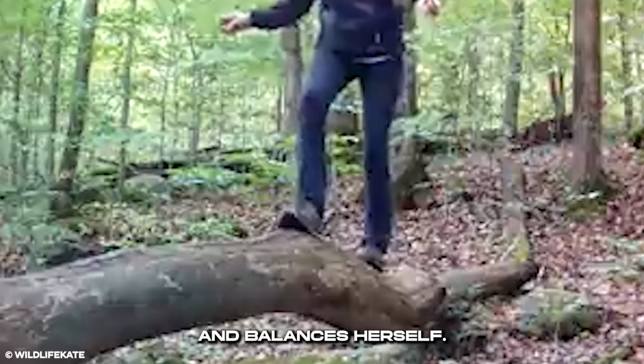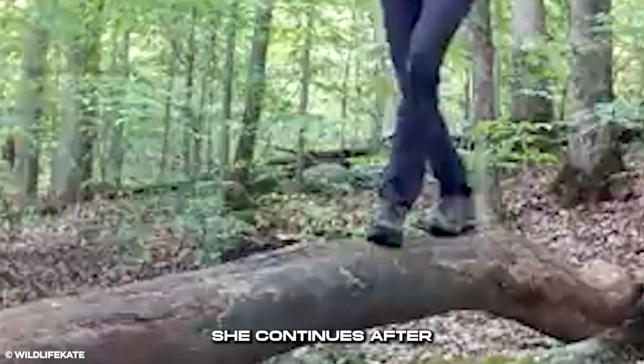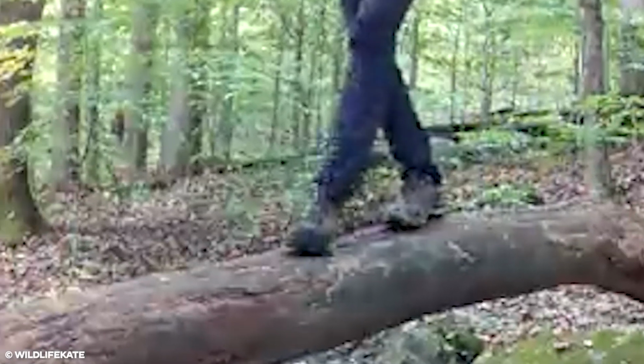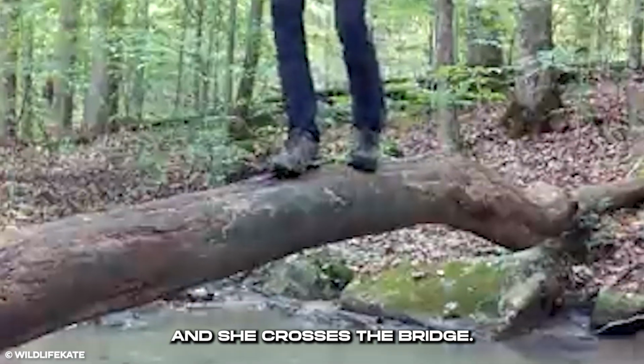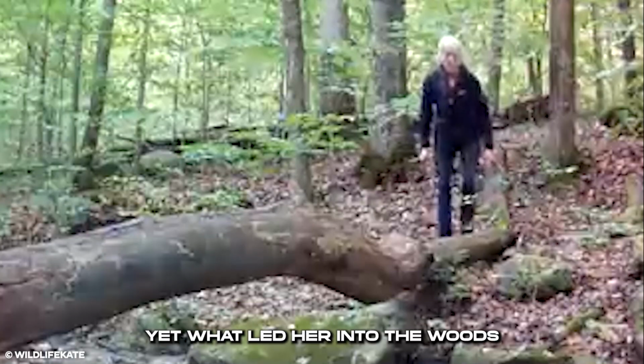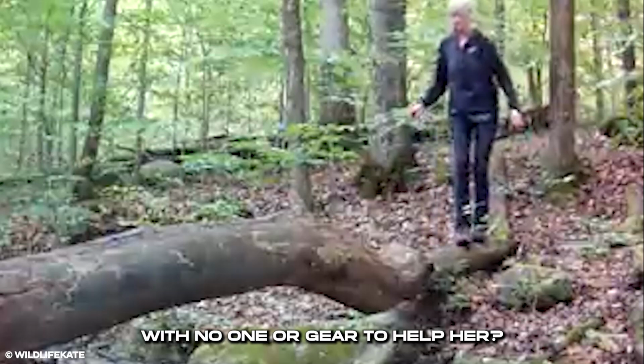She stops in fear and balances herself. She continues after regaining her balance. She must get to the other side. Her perseverance pays off and she crosses the bridge. Yet what led her into the woods with no one or gear to help her?